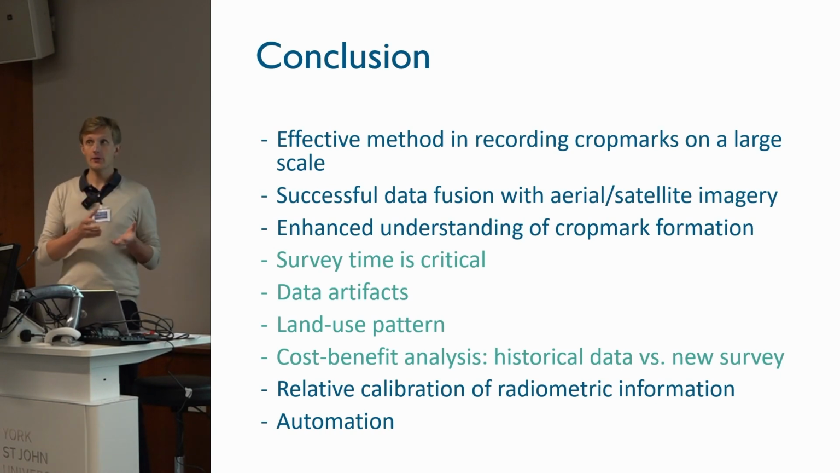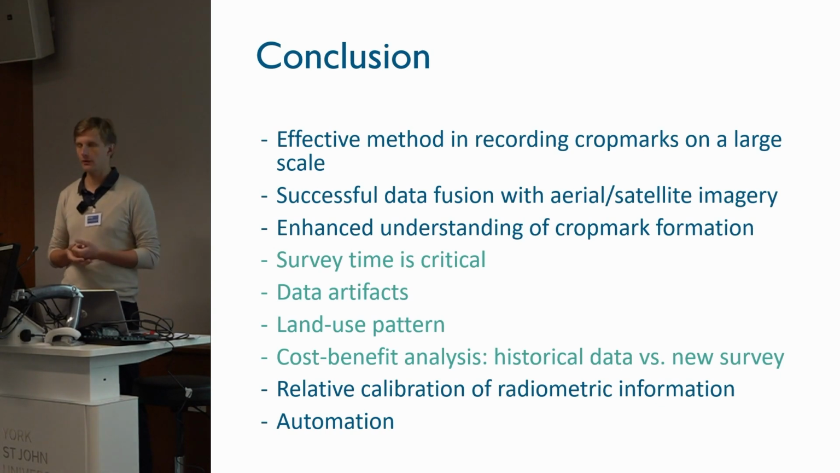Although about 1,000 sites have been covered with the data at perfect conditions, of course, only about a quarter of them were covered with winter-grown crops, which could produce crop marks at this moment of time, which is mid-August 2020, and it proves to be really successful when there is a data fusion with aerial and satellite imagery collected more or less in the same period, which enhances our understanding of crop formation.